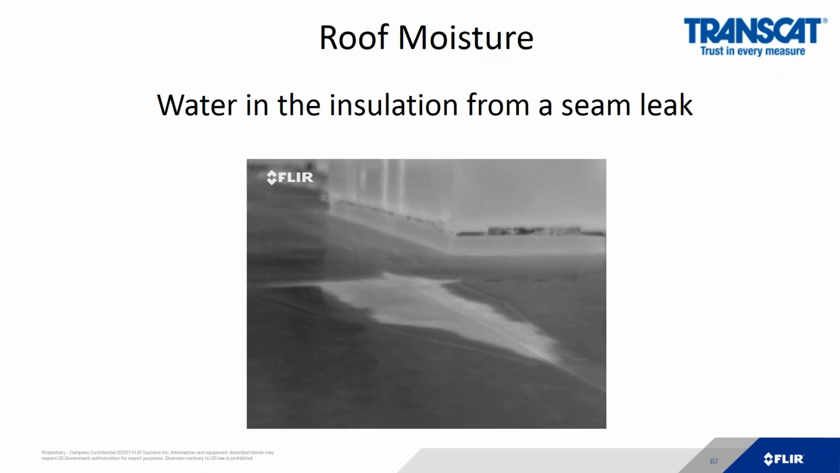So you have about a 5 to 6 hour window to see if there's any hot spots on top of the roof. If you find them, that's a pretty good indication of where the water is. You come back in the morning, you do a core test, you verify if there's water there, you found your roof leak.